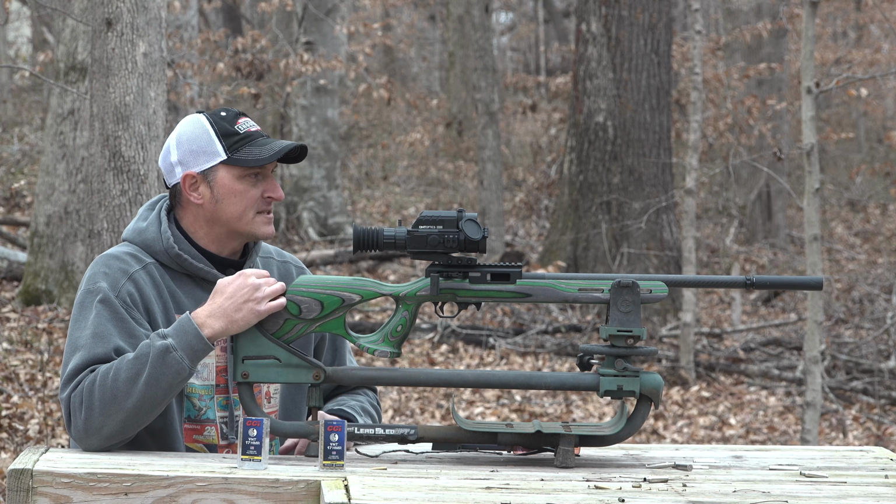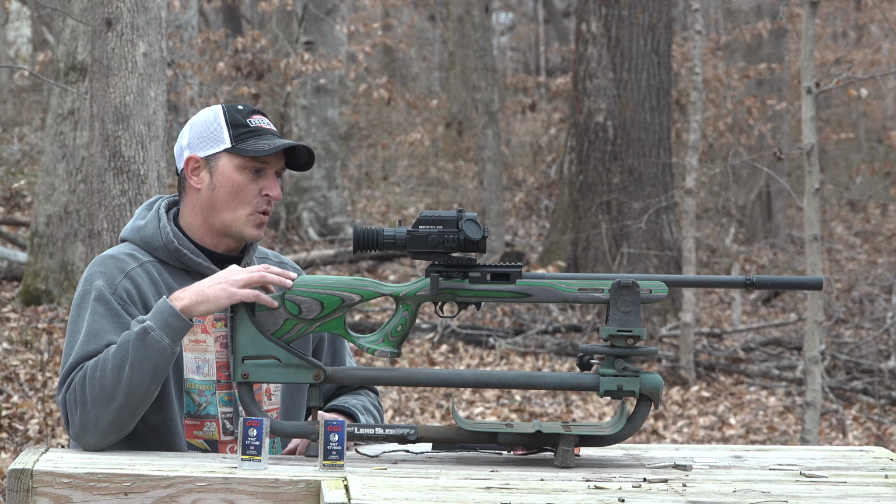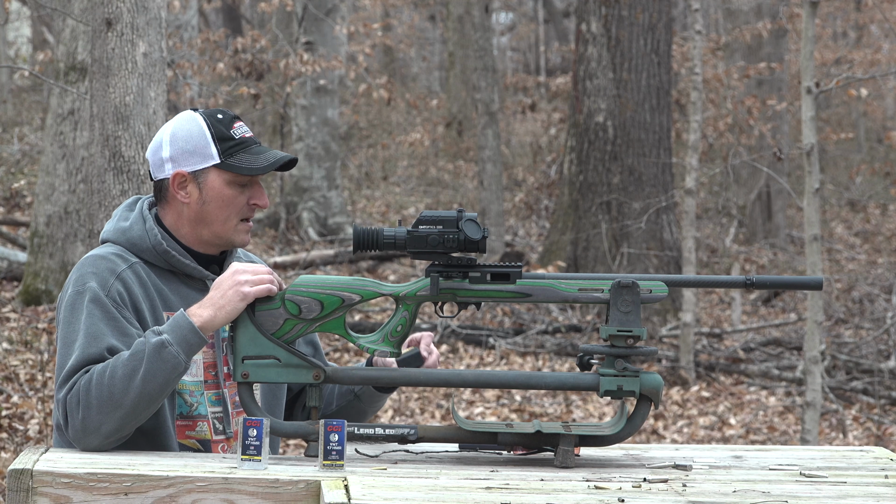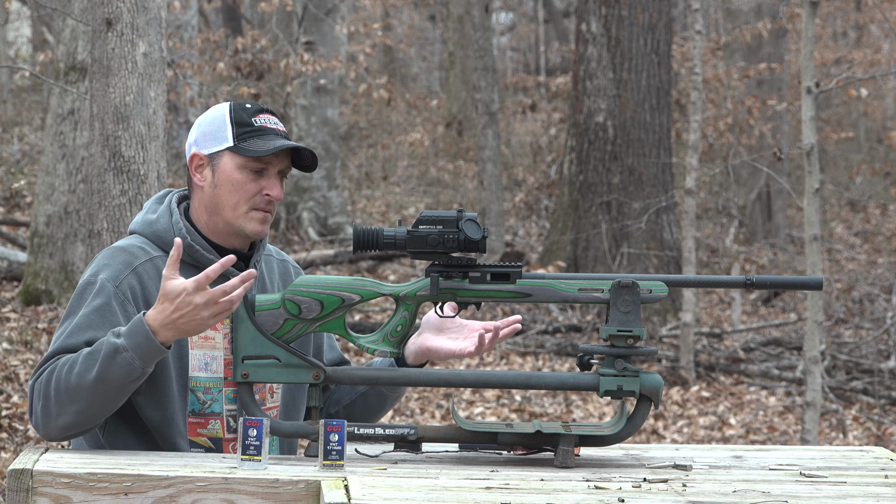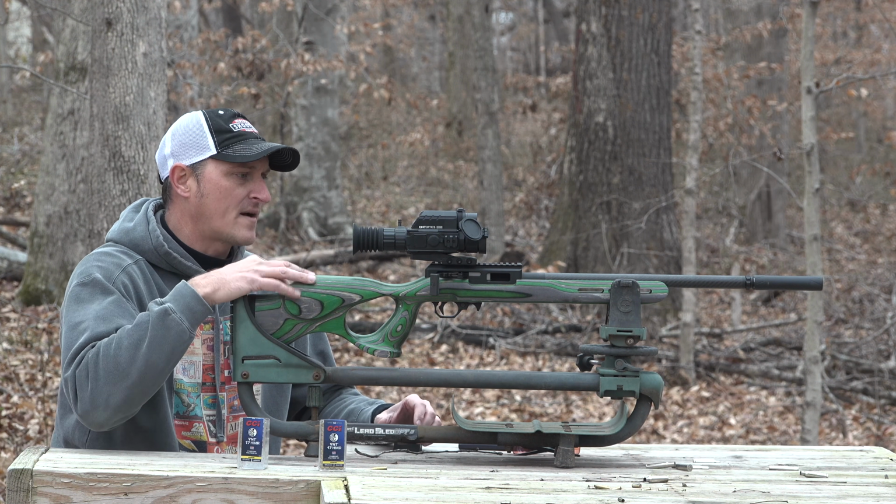But I've got some targets downrange, and I've got some hot hands on targets. I've taken a blowtorch to some targets. I've got a Volquartsen 17 HMR. This is primarily my varmint rifle at night, suppressed here, shooting some CCI VNTs. This is my primary go-to at night, whether I need to shoot an armadillo or a raccoon or a skunk or anything on the farm that I need to take care of. This is the rifle that I usually use.